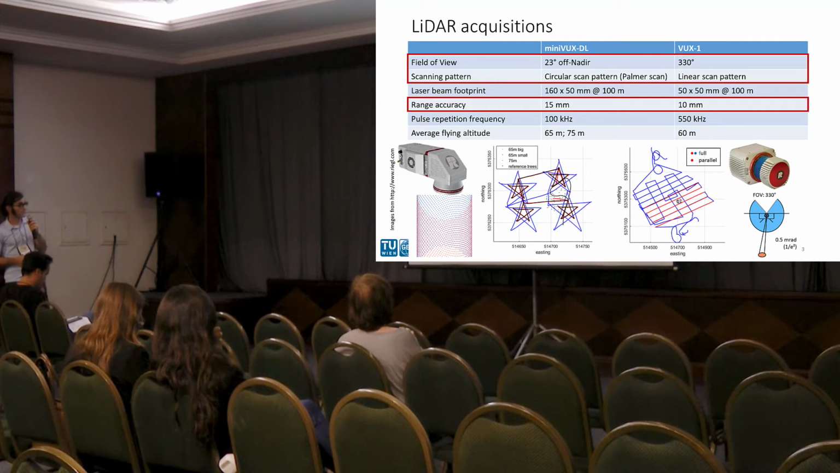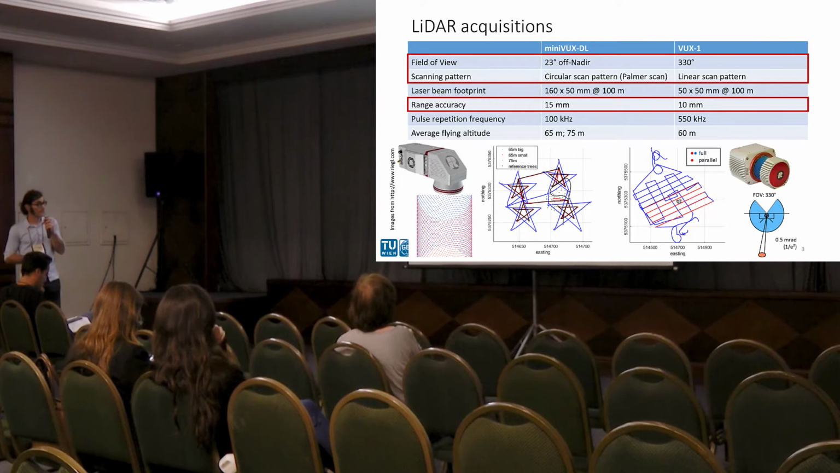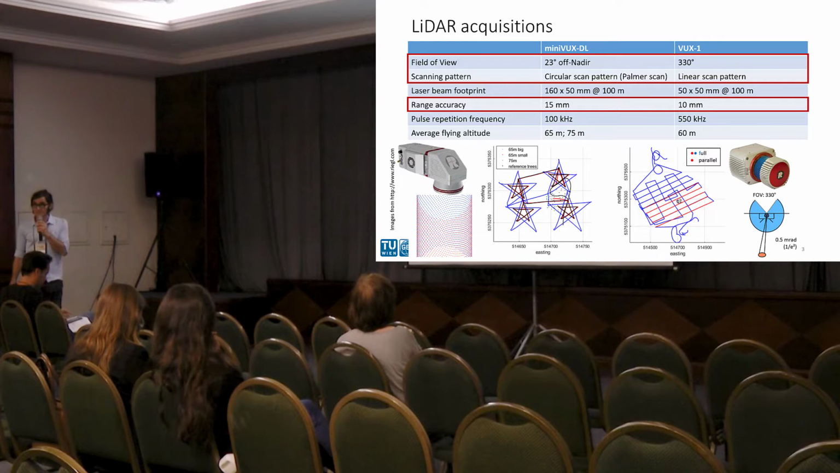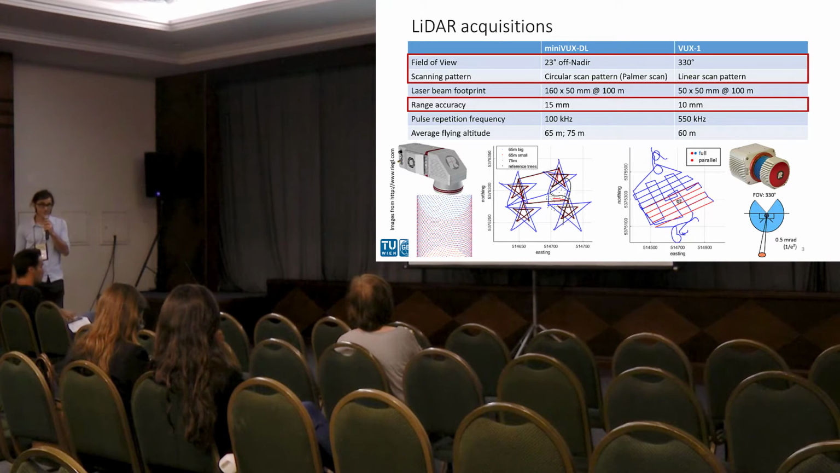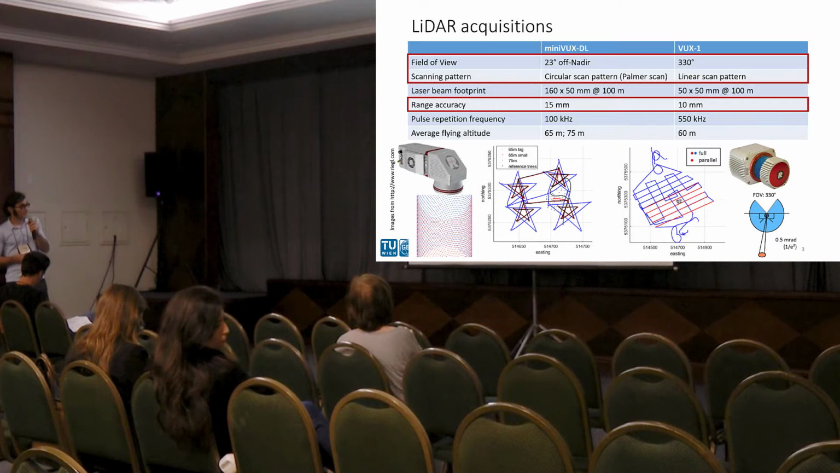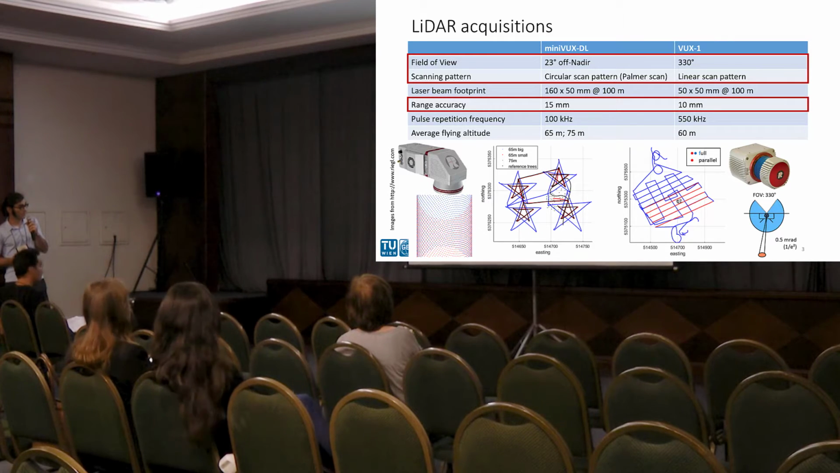By contrast, the other scanner we used, both on board of a helicopter, the VUX-1, is a rather conventional scanner with a linear scan pattern, square footprint, which is much smaller with 5 by 5 centimeters, better ranging accuracy, and a much higher pulse repetition frequency. So with these two scanners, we surveyed our forest plot.